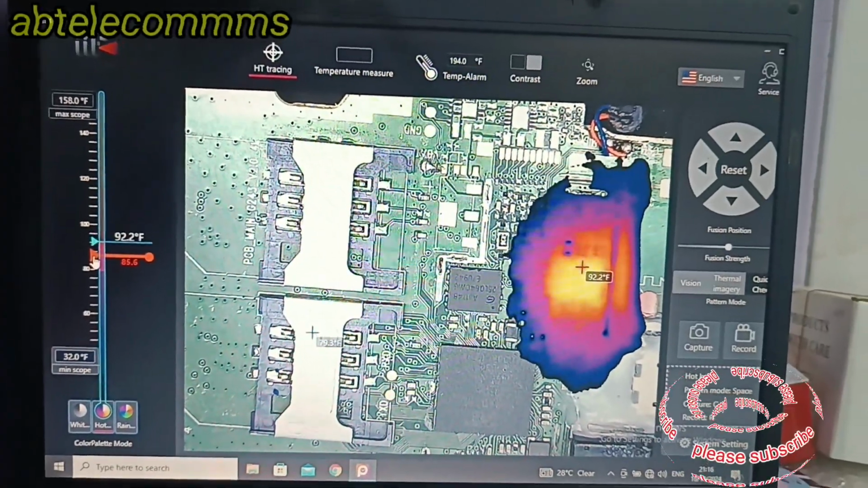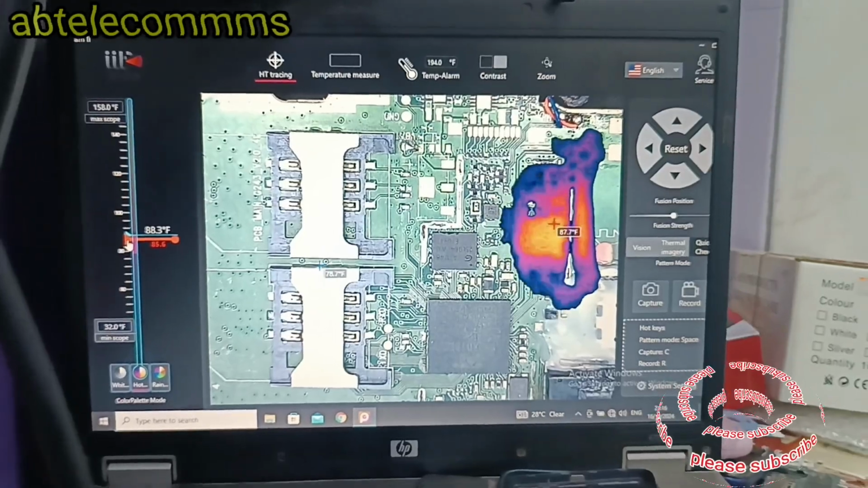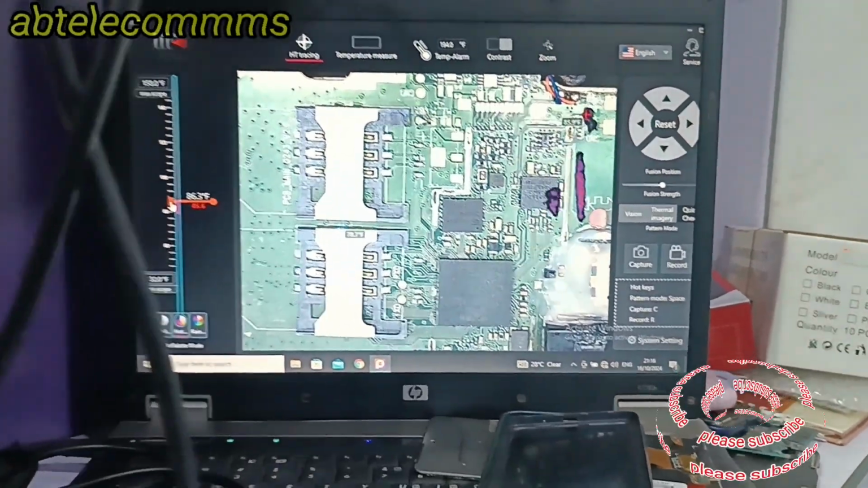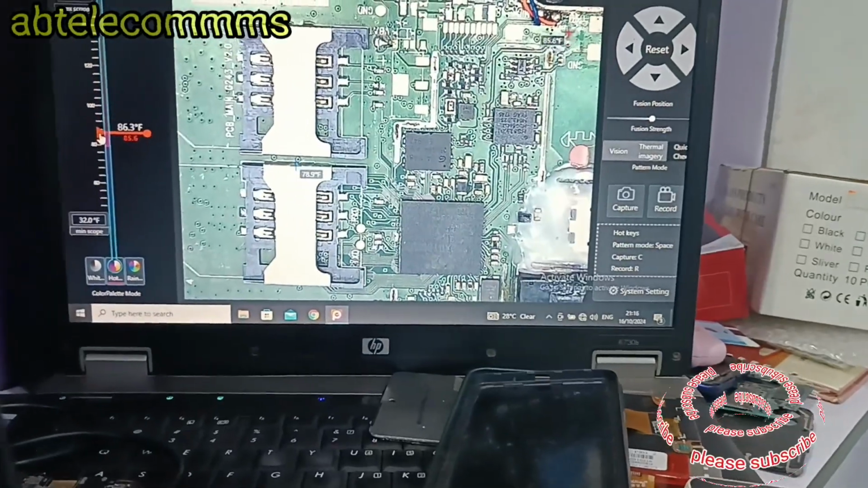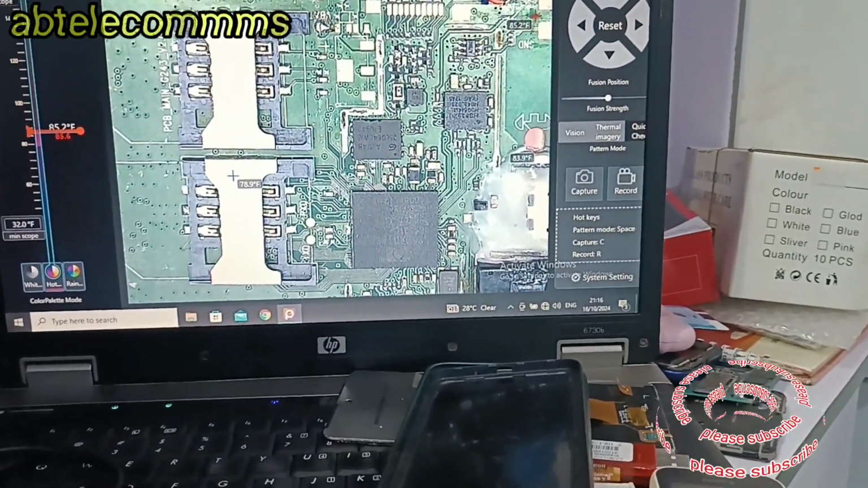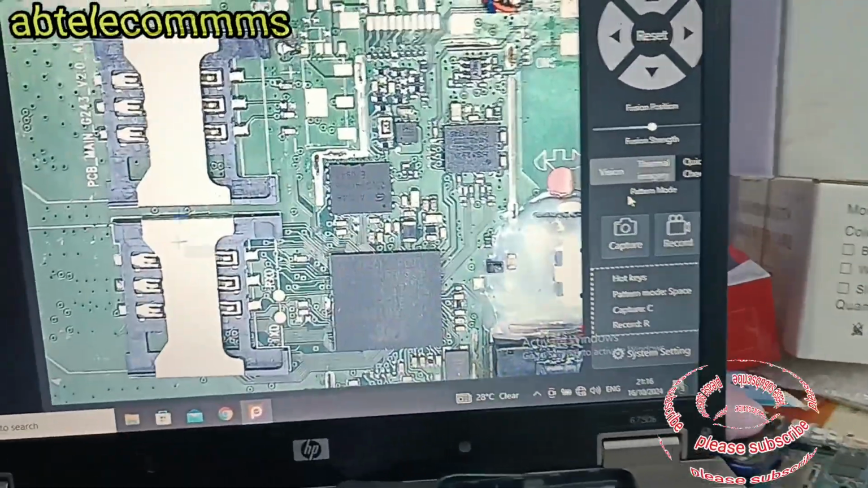That's what is causing the short that is making the motherboard not turn on. So we have to remove the network IC. Hopefully after removing it, the phone will come on.